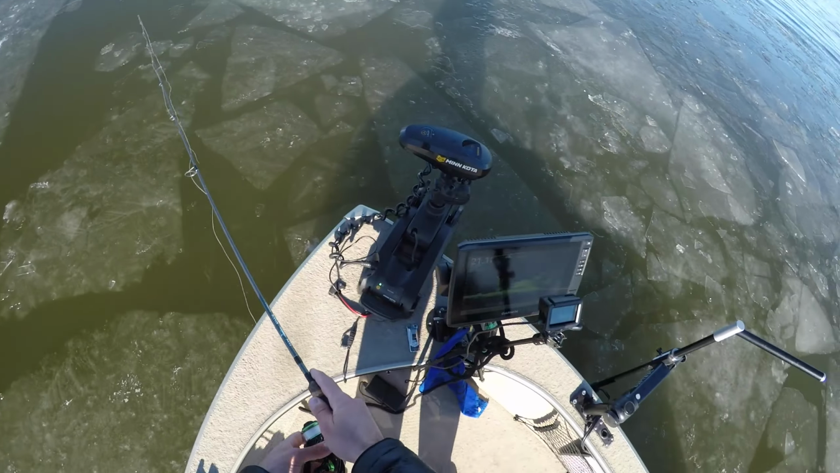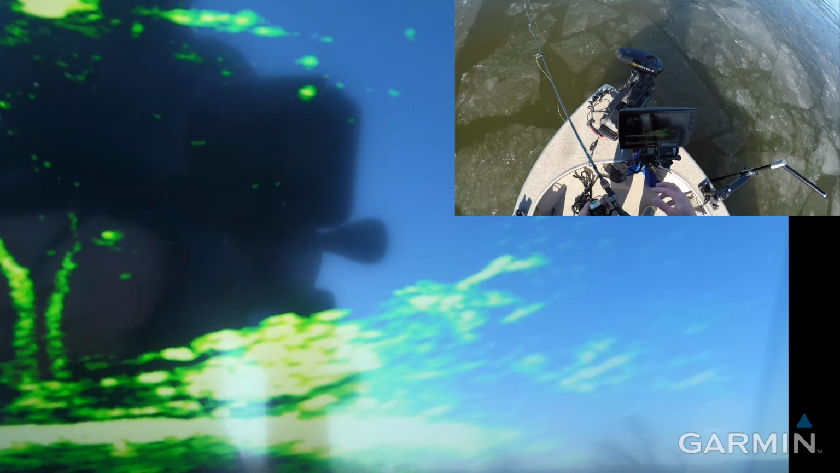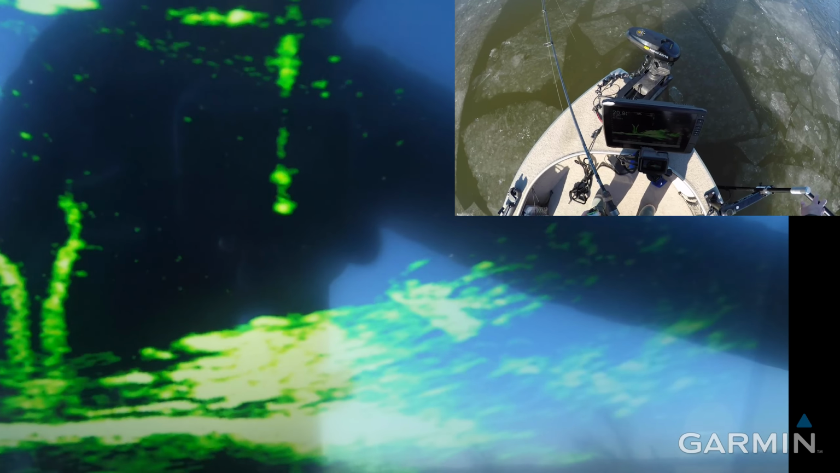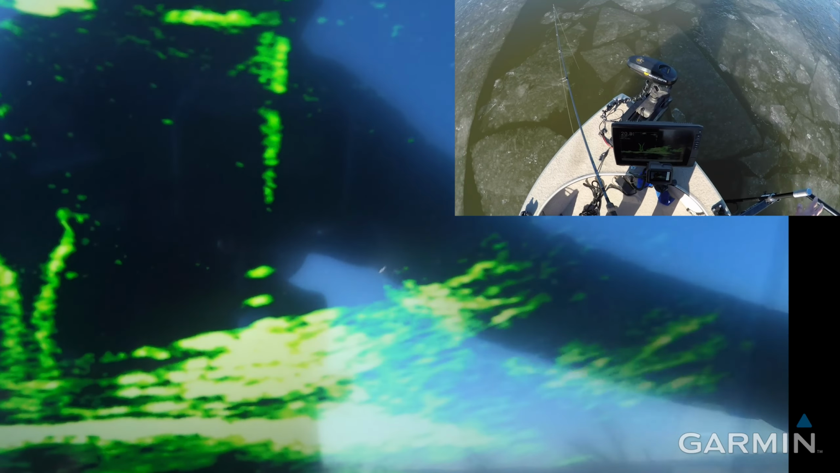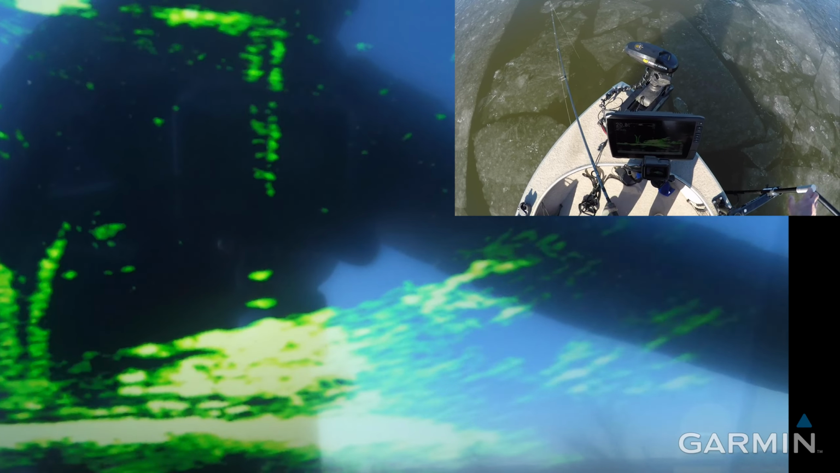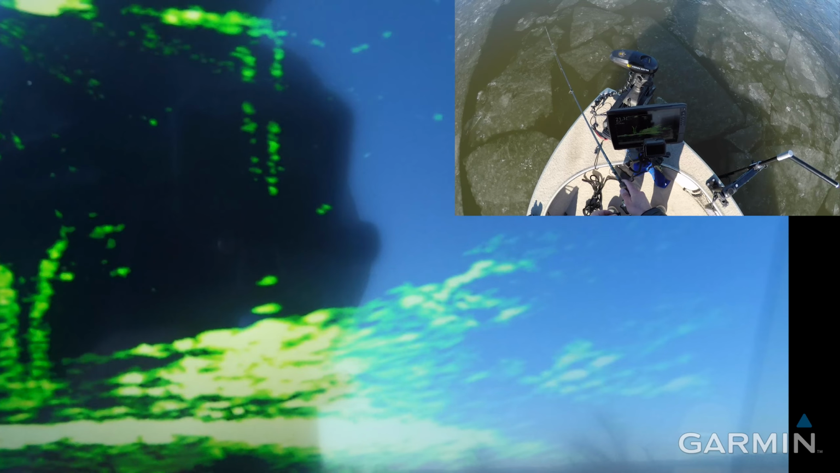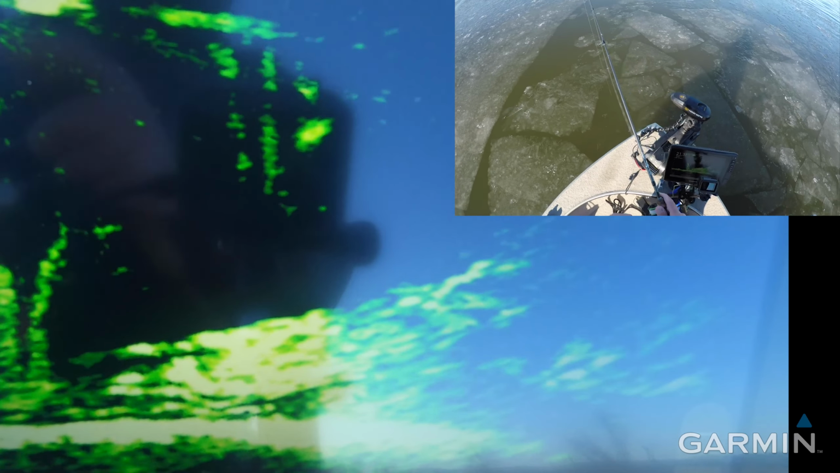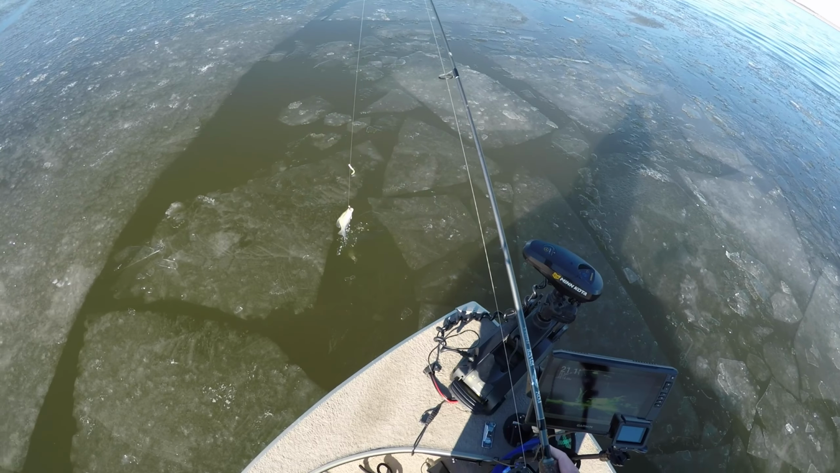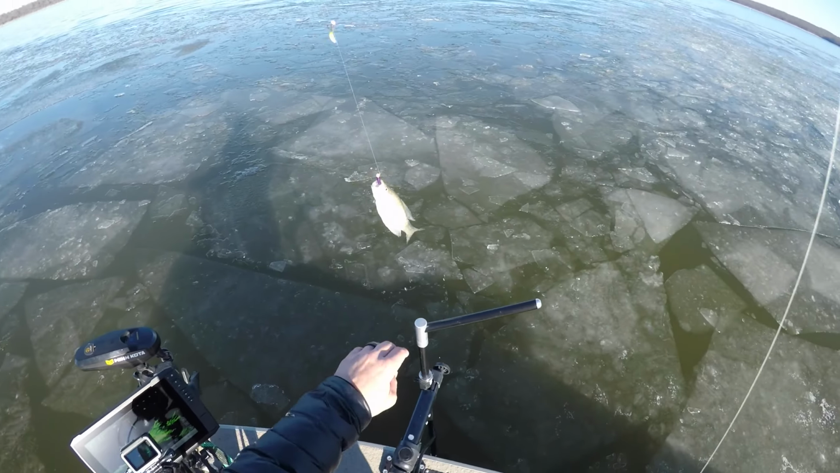Again, you guys can see I'm literally just dropping those jigs in any available spot in the ice that I can. I just get those baits close down to the brush, kind of just let it hover, because crappie always feed up, and I already have one on. He is not big, it is a small, not keeper.